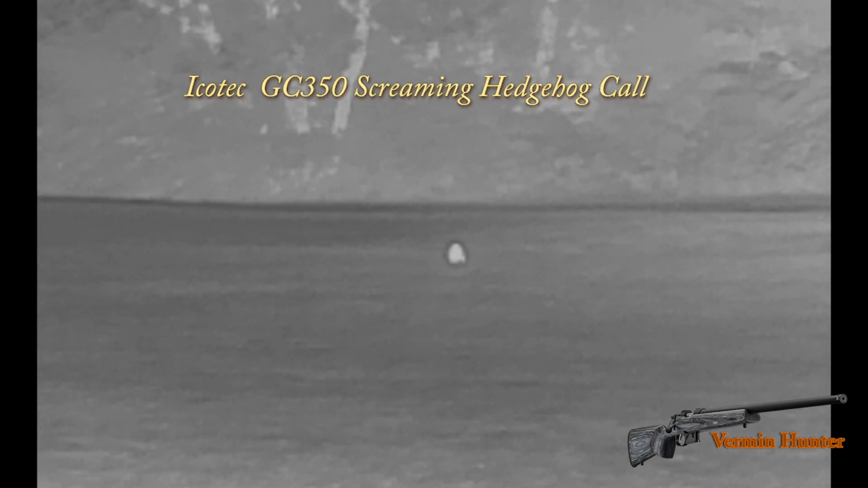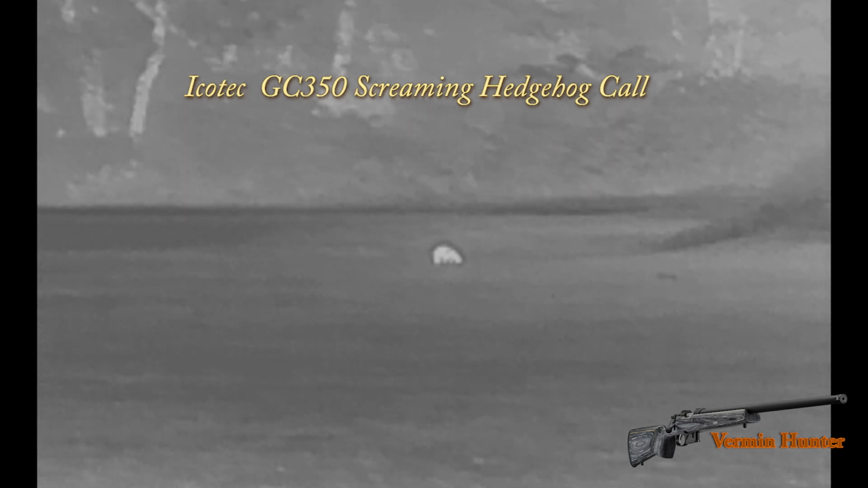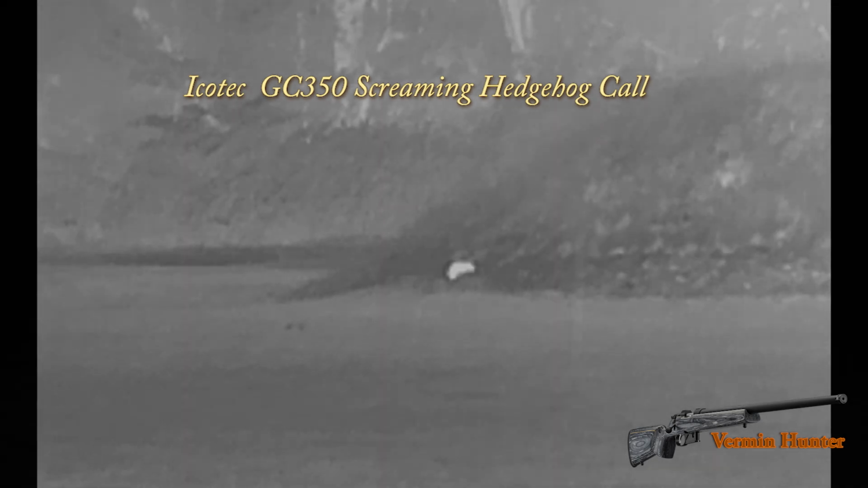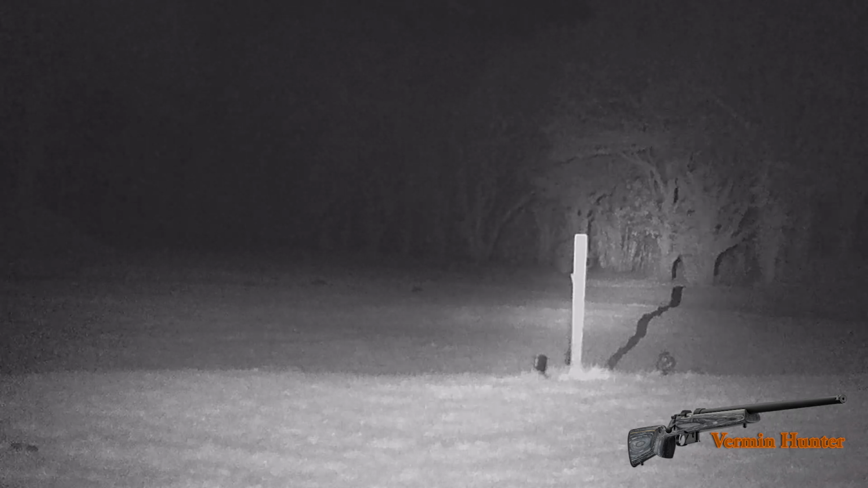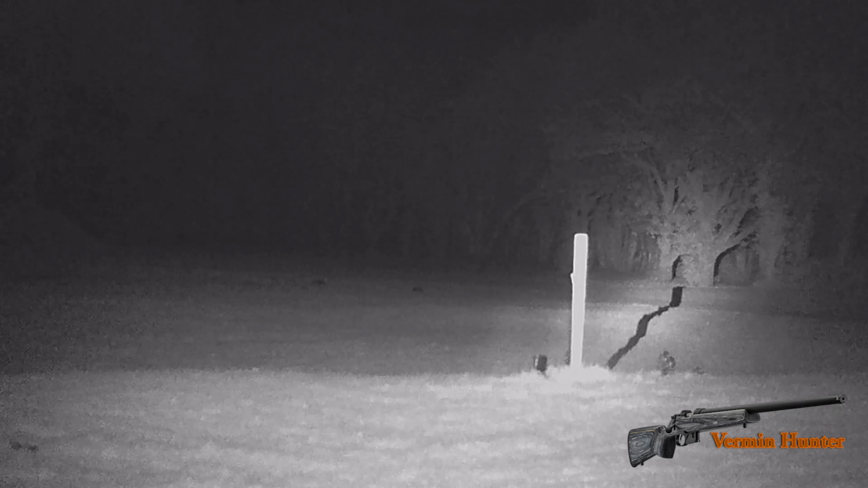On the second stand I used the hedgehog, and then I used the rabbit in distress, and then I finished off with the vixen on heat call, the horny vixen. And this time of the year I've had very good success with the horny vixen on a lot of dog foxes, young foxes like a yearling cub, and older dog foxes. You know, even before they've gone into mating season, it really has been a successful call.